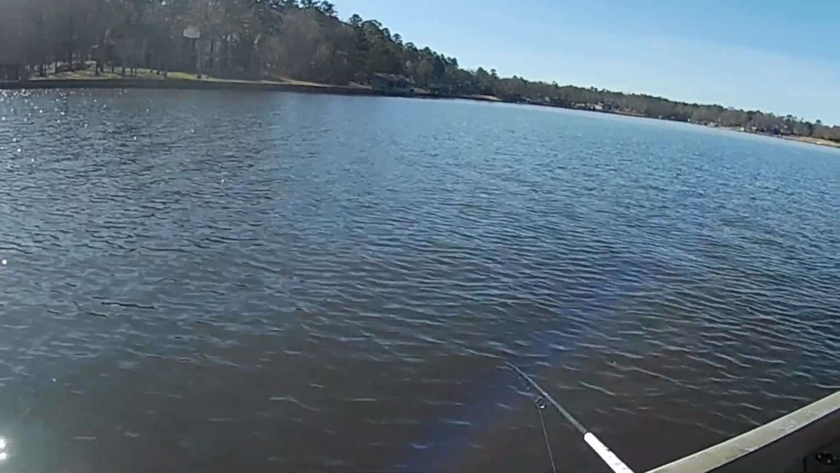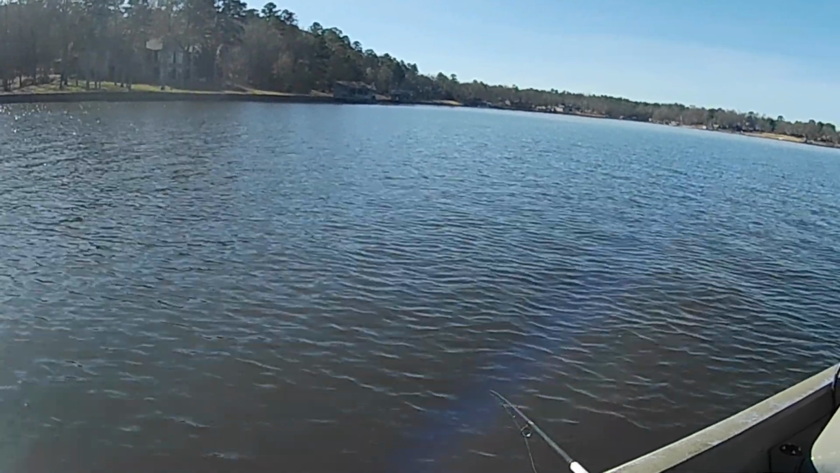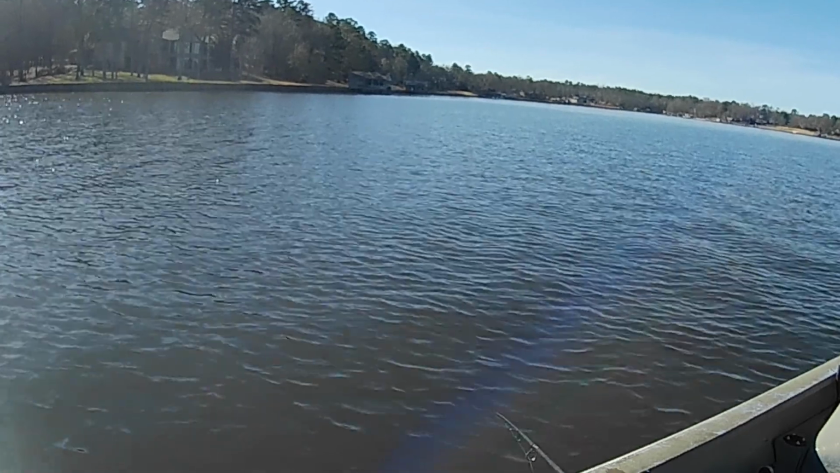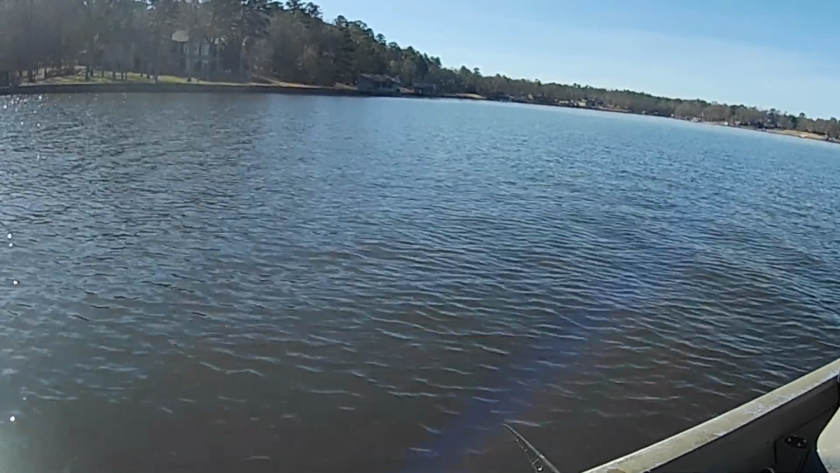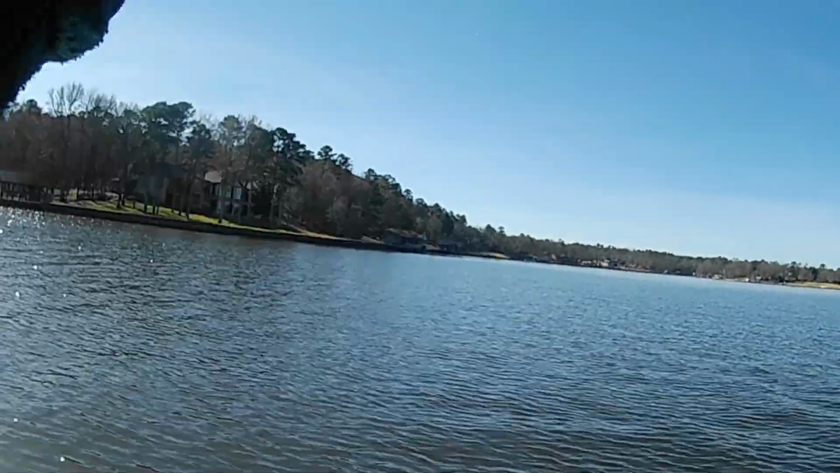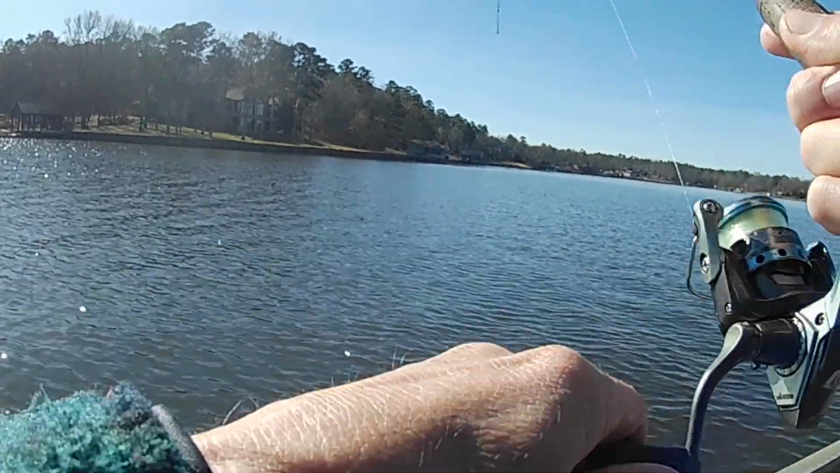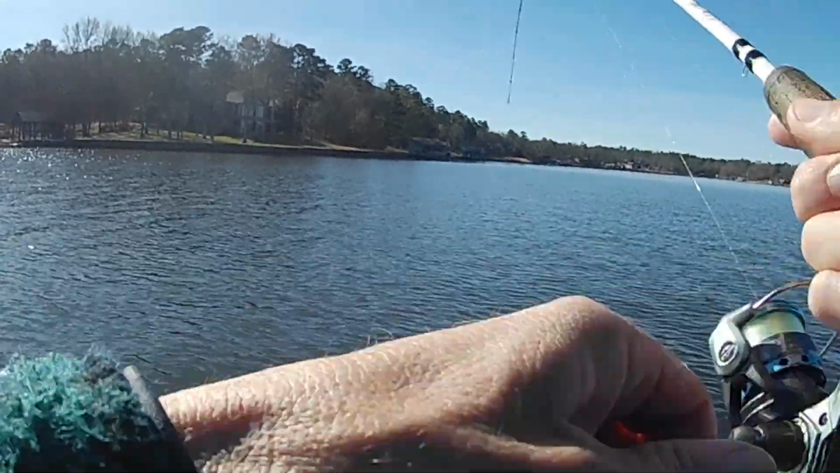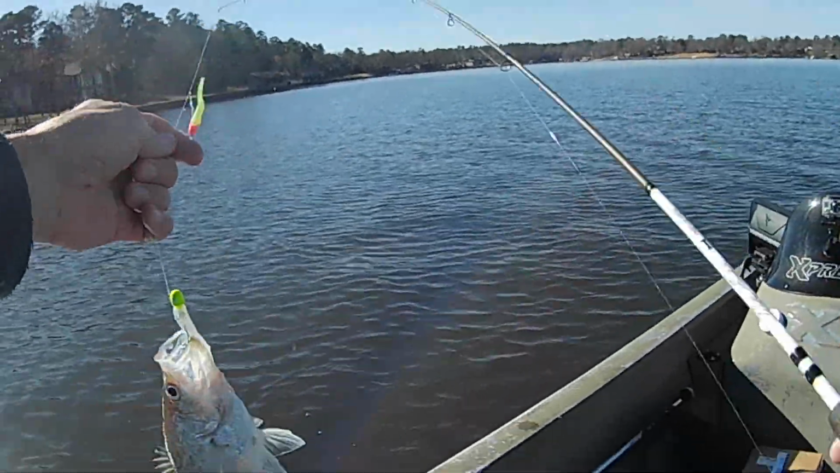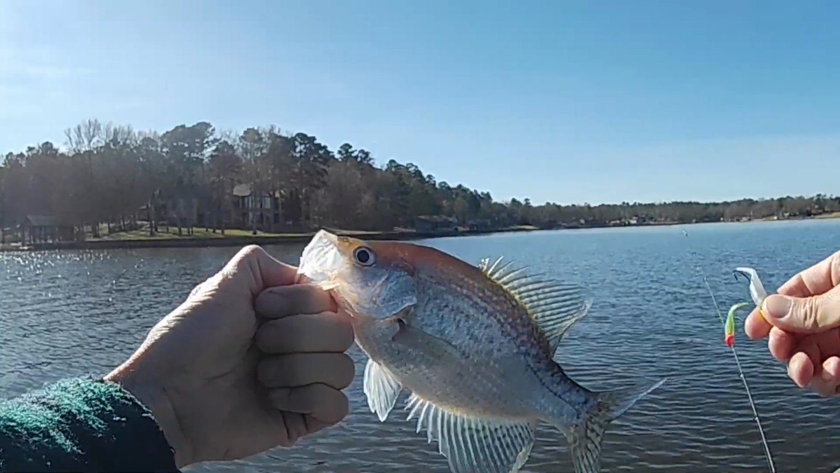I also use this 6-pound line so that it helps those baits stay down there, hanging straighter in the water as well. Doesn't have as much drag on it as braid does. Now I fell off a little deeper, but I still got me one. Golly. Catch them as quick as you can. And they're mixed in, look, there's black ones and white ones all mixed together down in there.